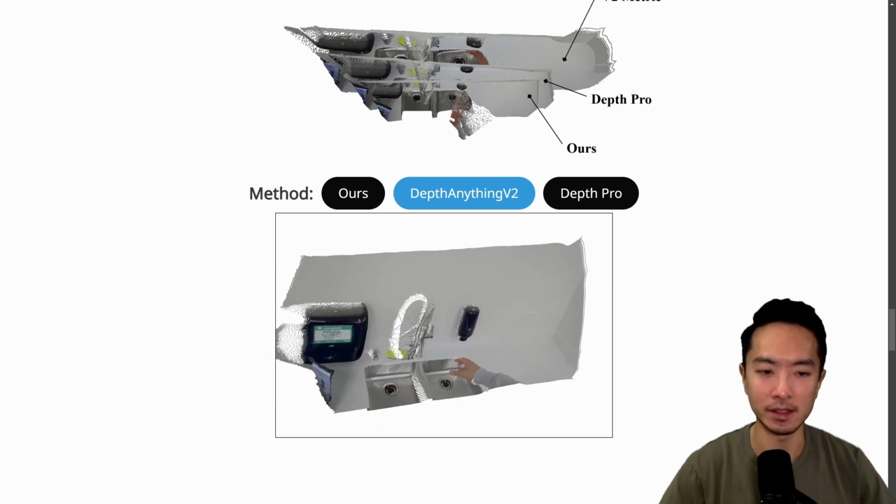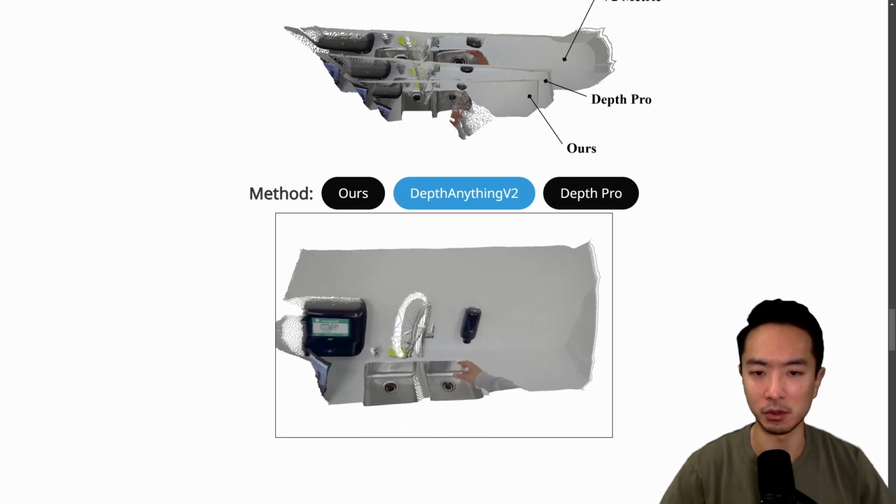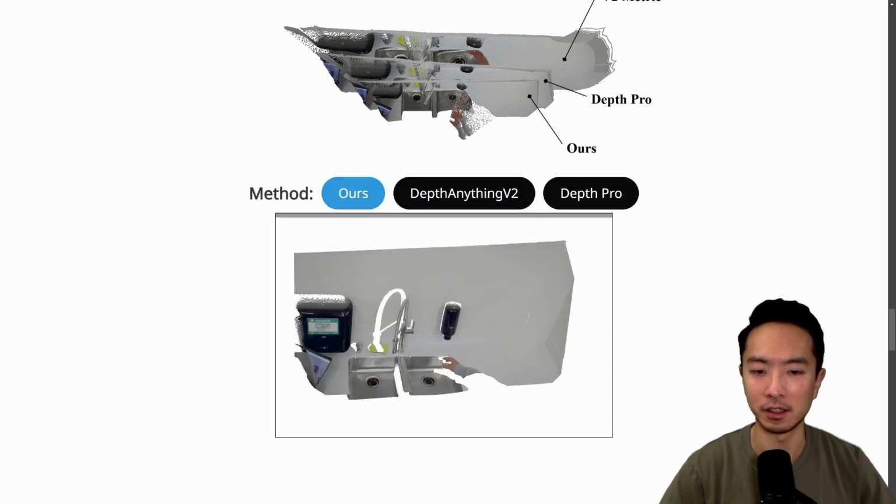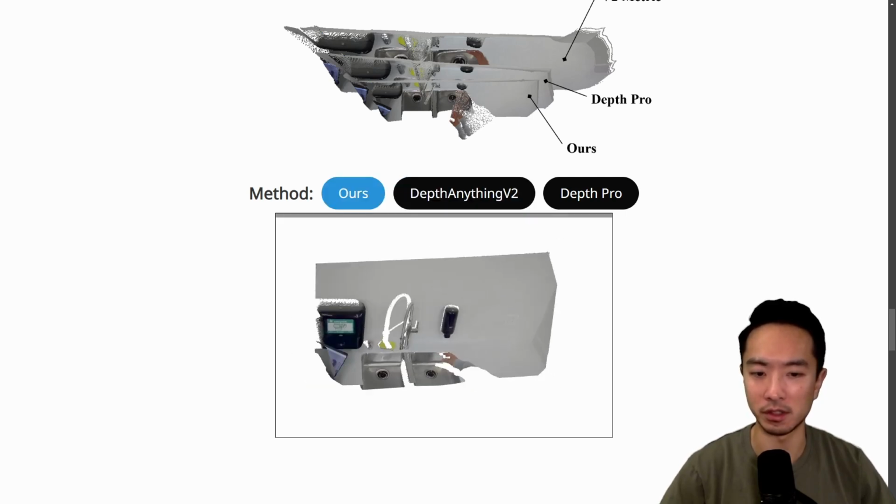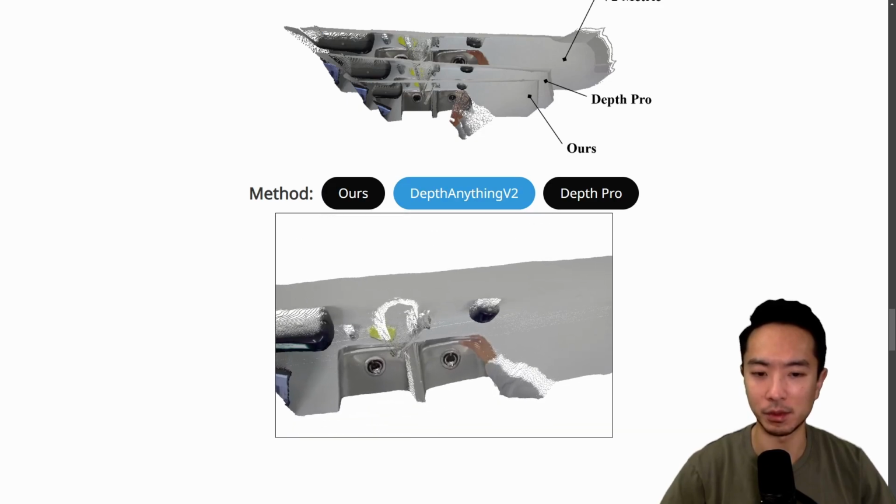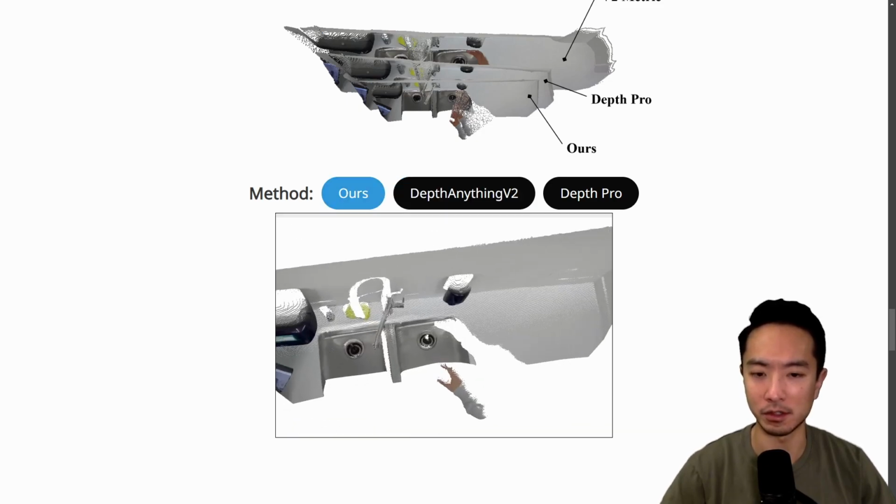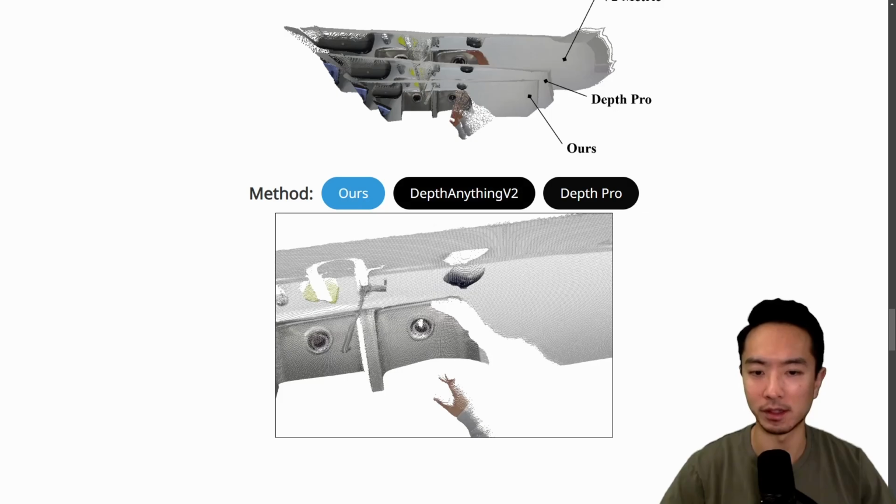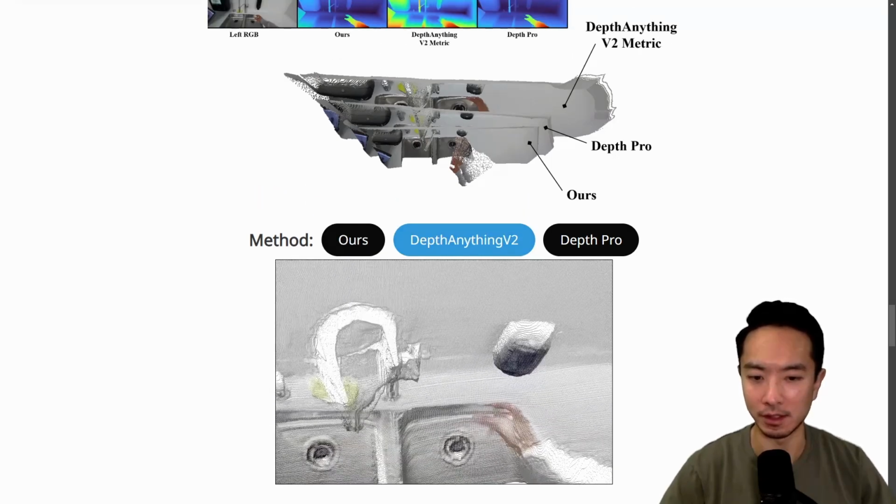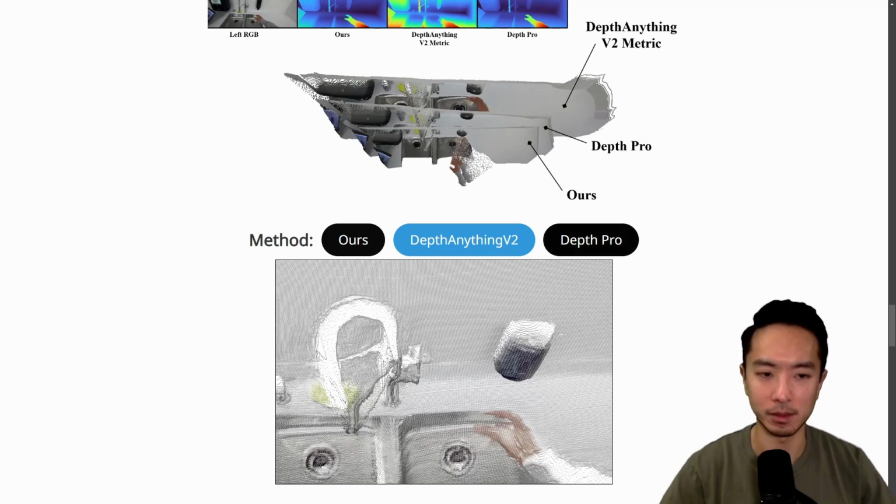Some of the ends of this got a little bit distorted if you compare it back to FoundationStereo. So you could kind of see where the distortion is happening. And if you pay attention to the faucet here as well, you can see that part is also kind of distorted in the Depth Anything V2. You can see this round part here is kind of messed up, right?